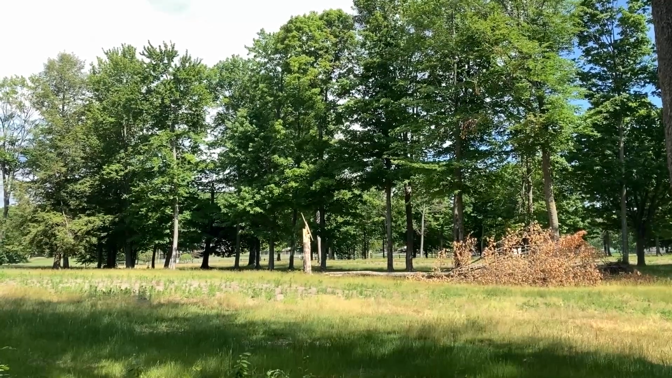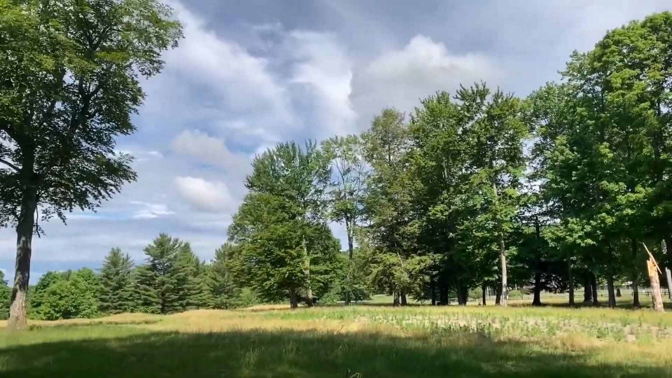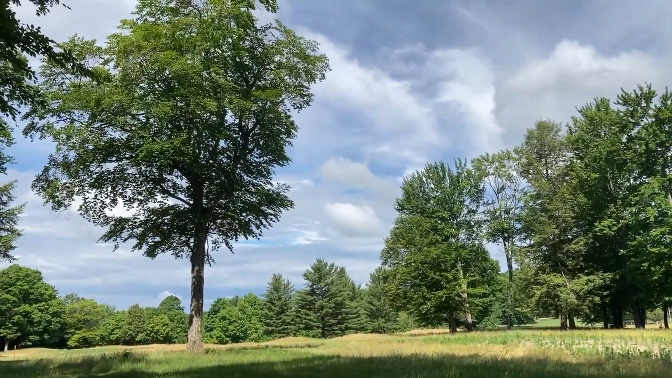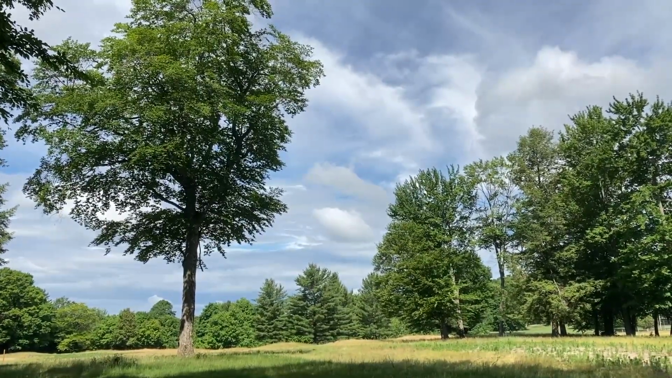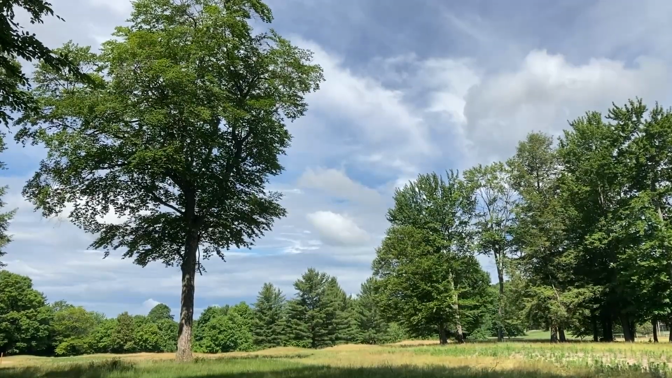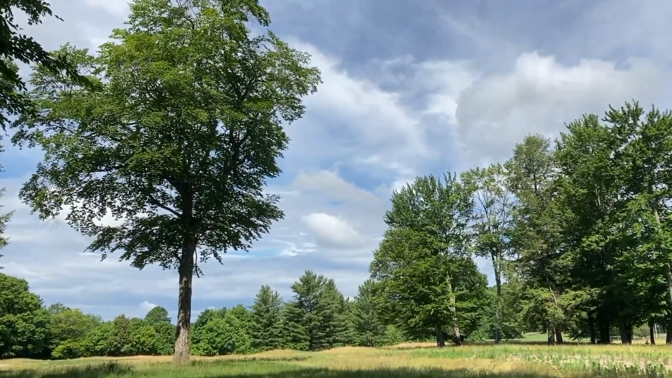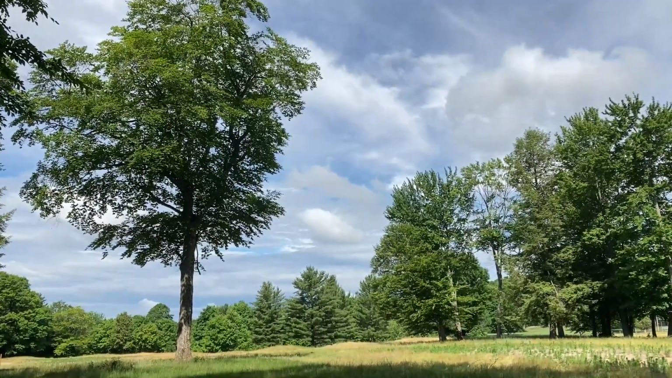I told you there were solitary trees all over this park. Not this one. Look at that one. And again, look at the sky behind it. Kind of drooling over it because it looks so beautiful and peaceful out here all by itself. Just some highlights on it, some shadows, and clouds.